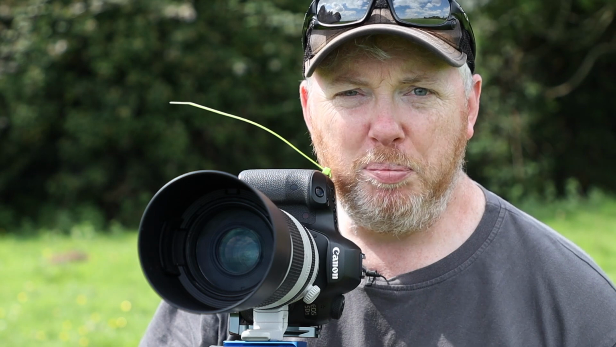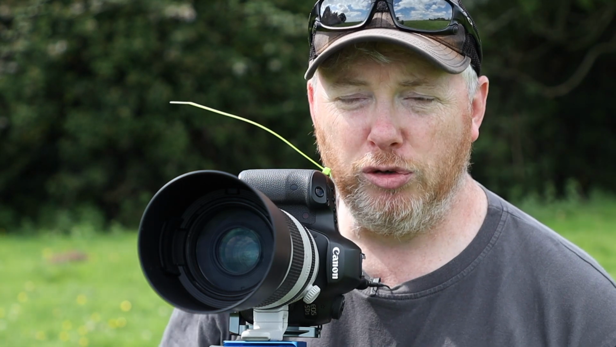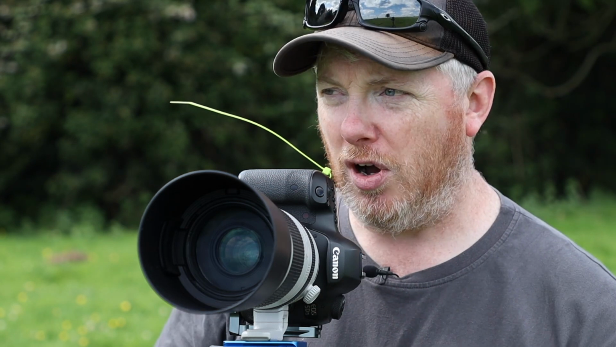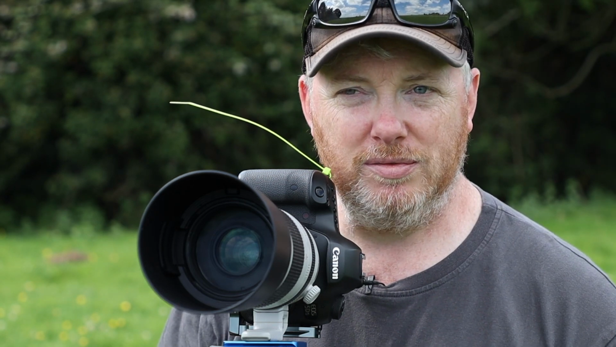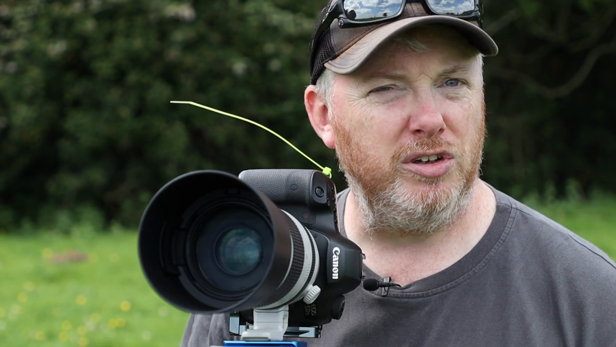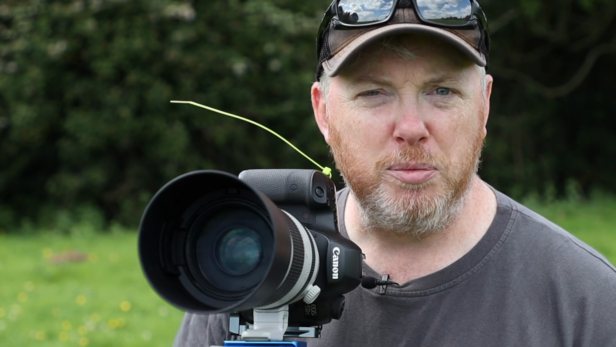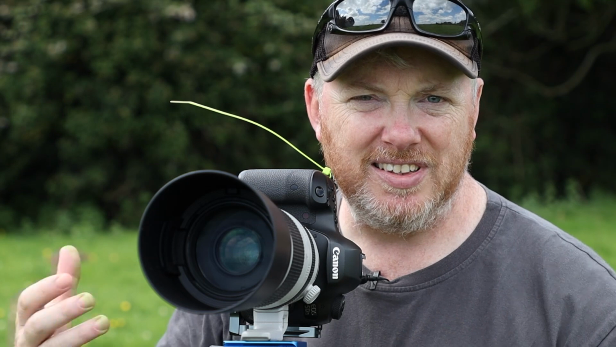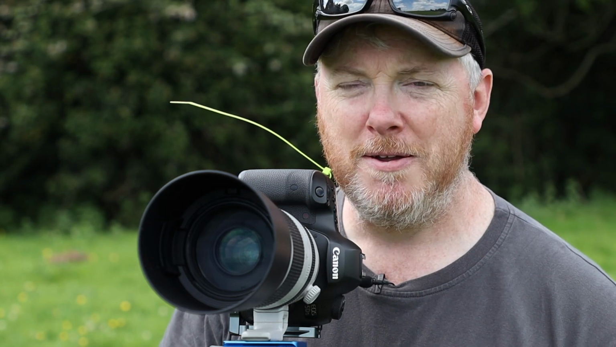I haven't been shooting IR very long at all. In fact, I'm really new to it, but I love it. In terms of IR for landscapes, it's fantastic. It really gives you a different look and allows you to experiment with compositions and just have a really good play with photography. It's quite nice to do something different in photography to get those creative juices flowing.